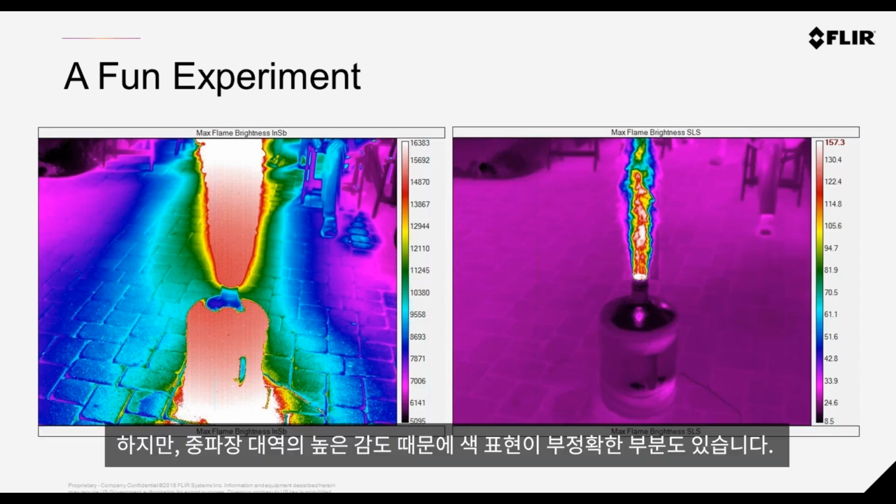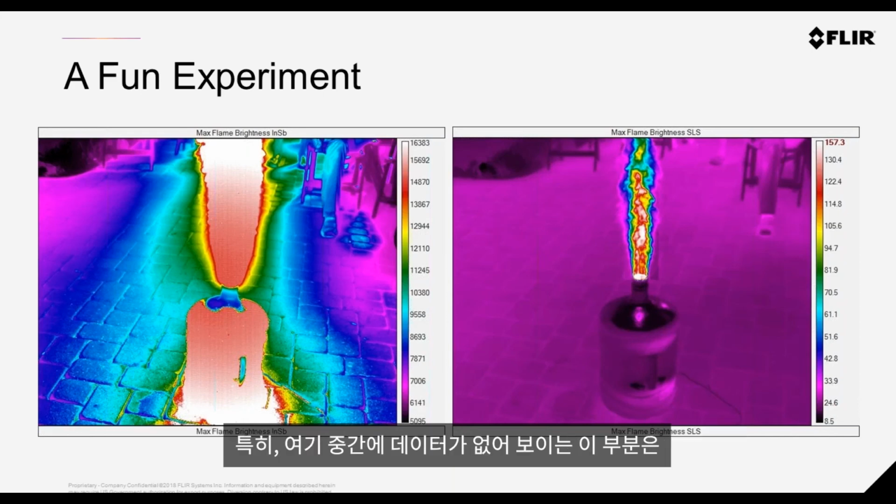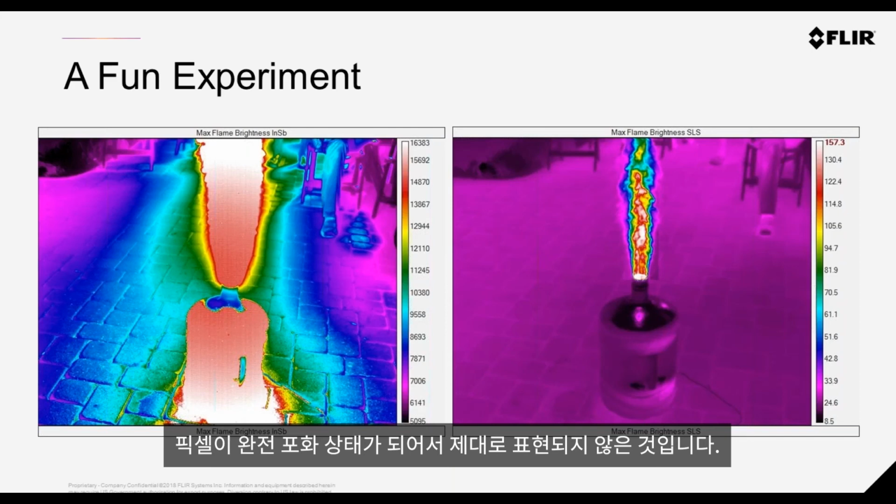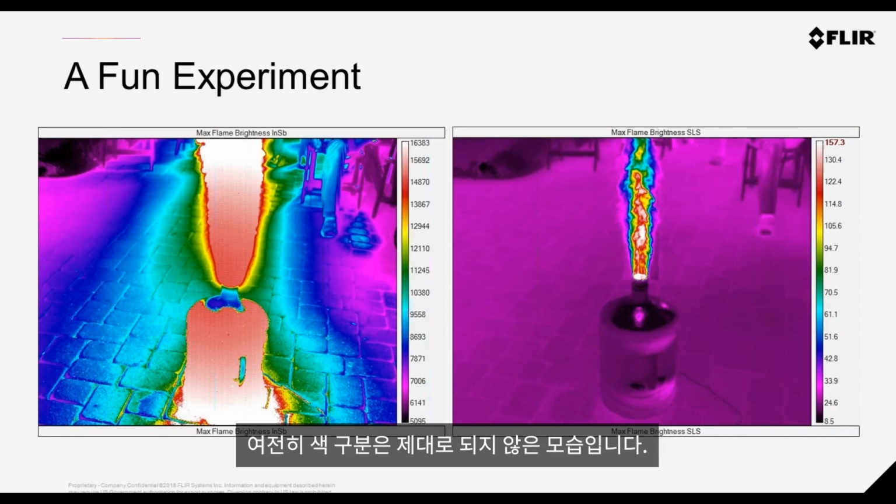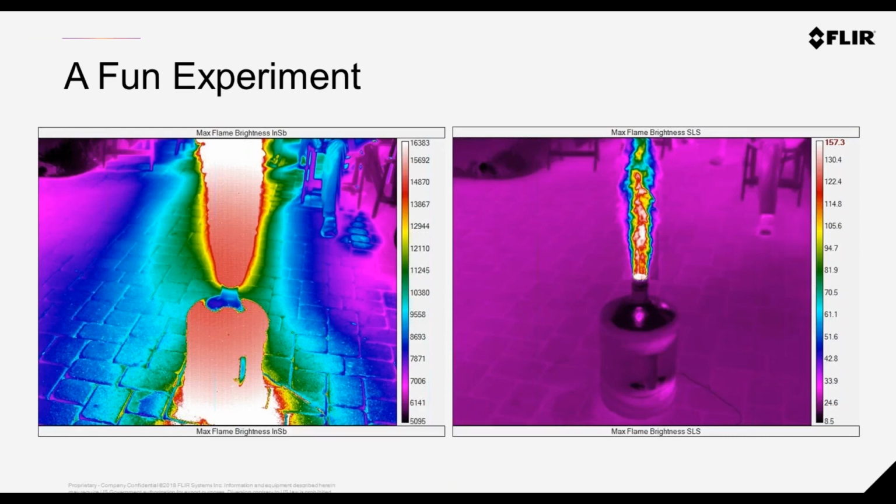That's also the reason why the midwave is so saturated. So this area in the middle where it really looks like there's not a lot of data there, well, there isn't. The pixel is completely saturated. Because of the saturation, we actually converted the level to counts there.